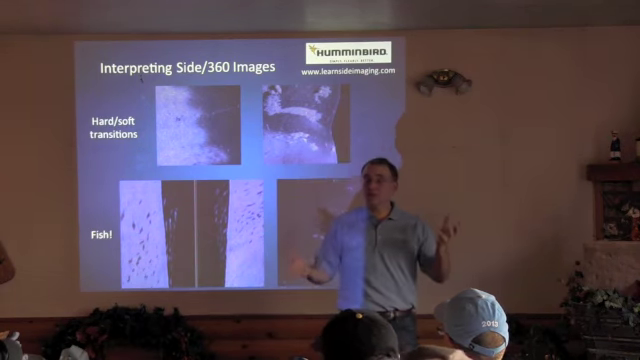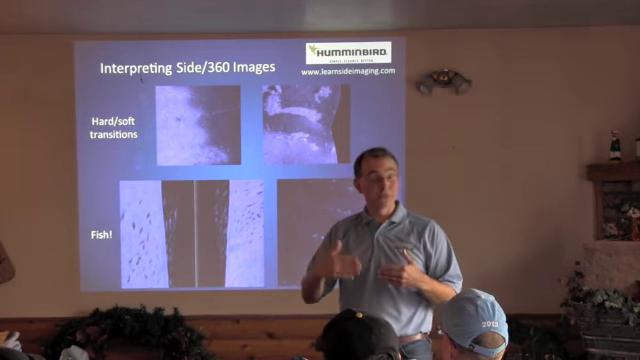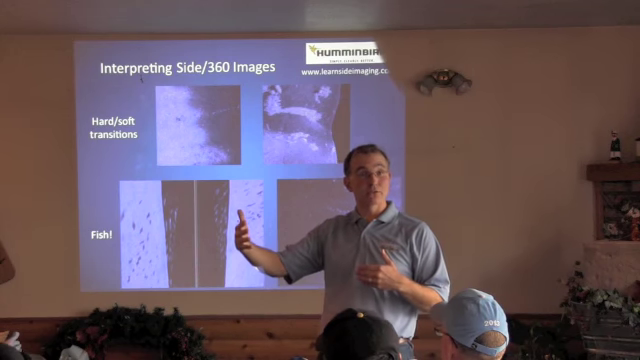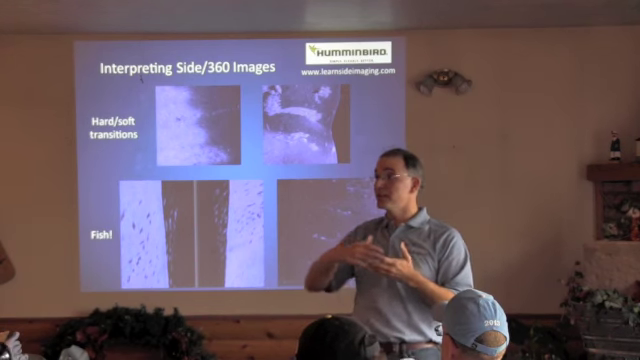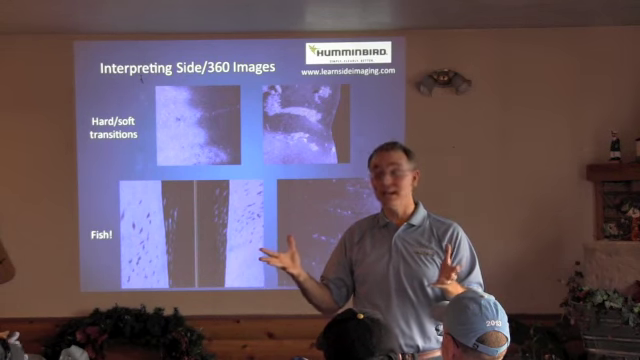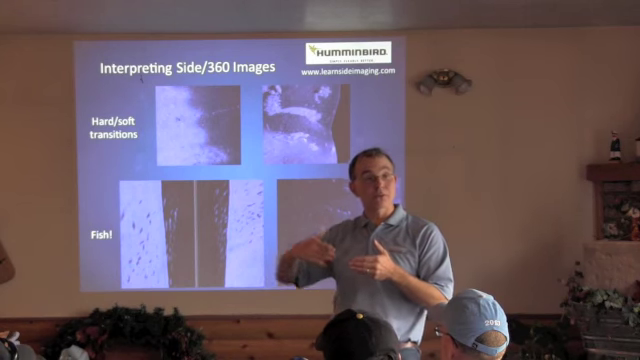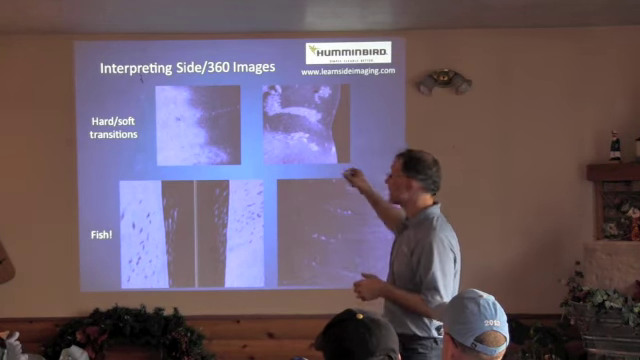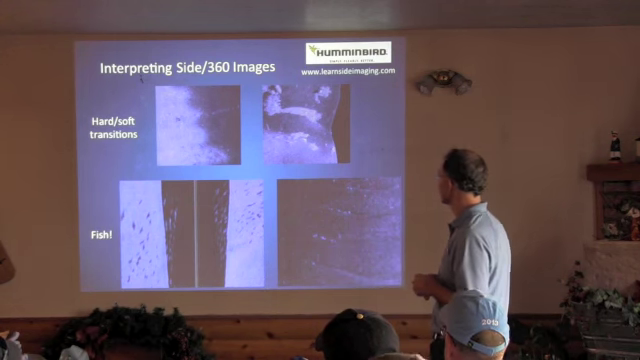Okay? The difference in color is associated with how much sonar energy the different sorts of bottoms reflect back to the transducer. Hard bottom will take that sonar energy that comes in and reflect much of it back to the transducer. That's why that image is real bright. Soft bottom will absorb that energy, so not much of the sonar energy actually makes it back to the transducer. That's why we get the dark color that's associated with the soft bottom areas.